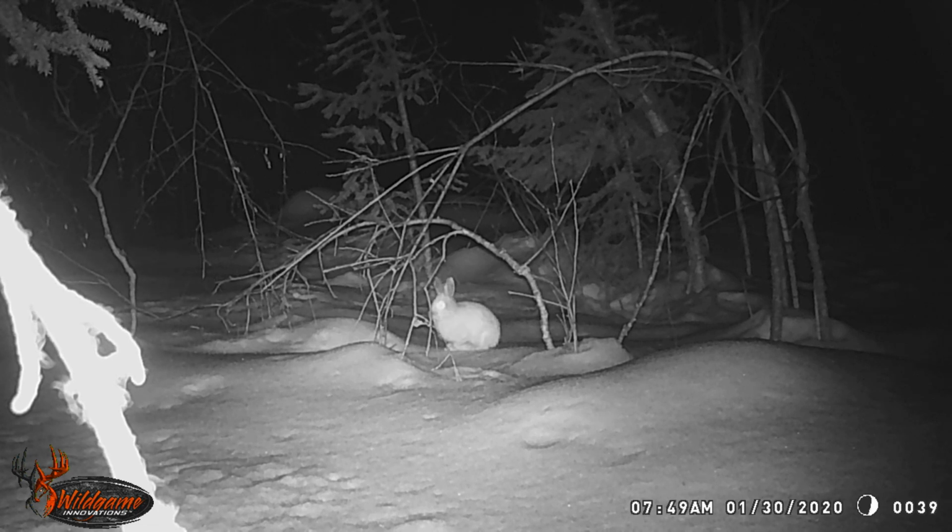There's quite a bit of pictures here with this jackrabbit, and you'll see at one point we do see 2 of them. So he found a friend at one point.